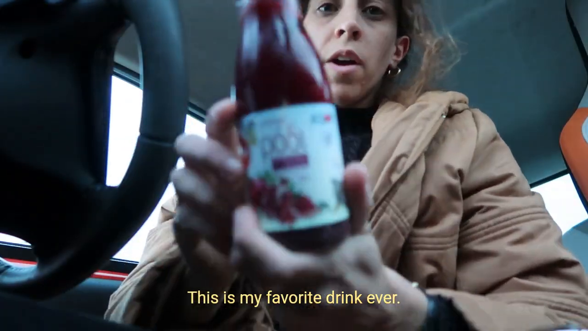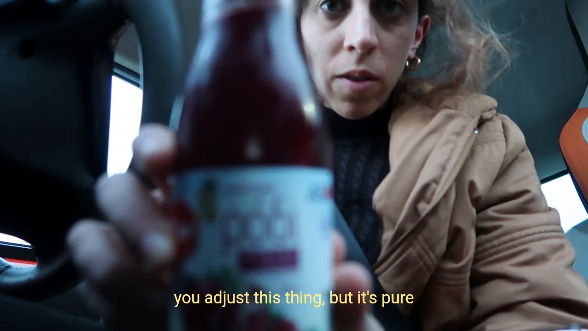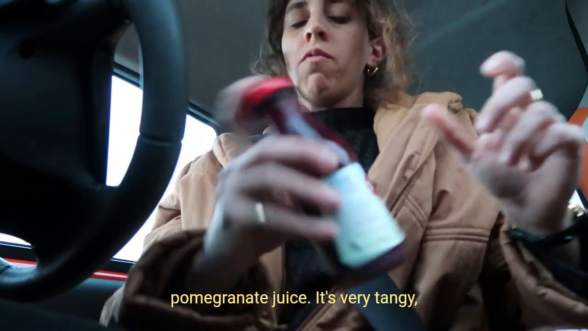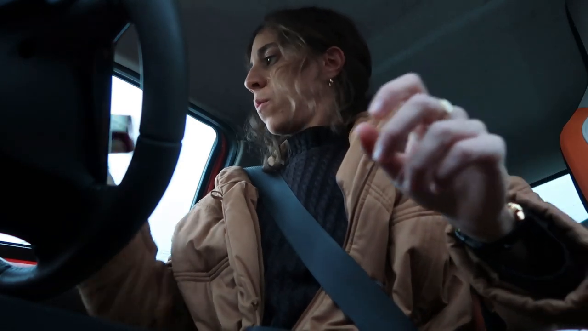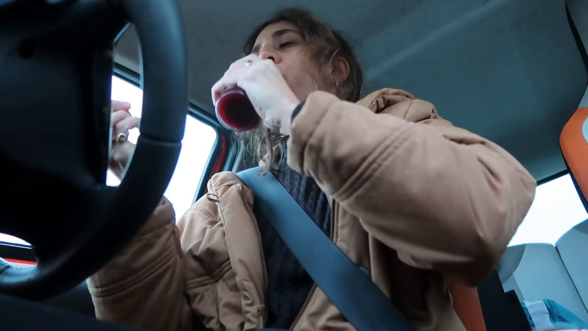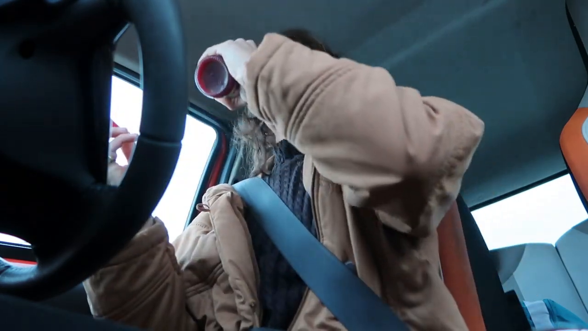This is my favorite drink ever. It's pomegranate juice. I don't know how you adjust this thing, but it's pure pomegranate juice. It's very tangy, which I like. Ooh, that's good.